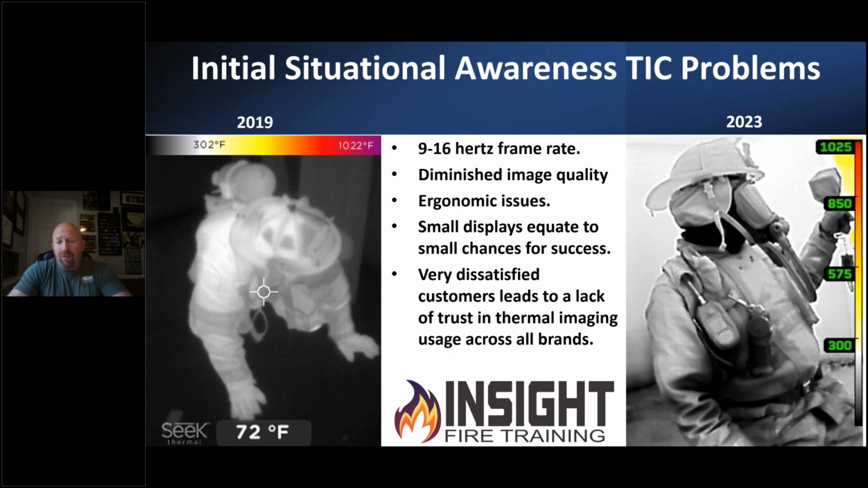This all led to what the survey pointed out. We had a lot of very dissatisfied customers. It leads to a lack of trust in thermal imaging usage across all brands, not just one, but all. Firefighters are very famous for this: if they get a bad taste in their mouth or a bad impression, they will hold that grudge forever until you otherwise convince them. So my goal is to show you how far along they've come, some of the improvements, and how some of these are truly life-saving devices.